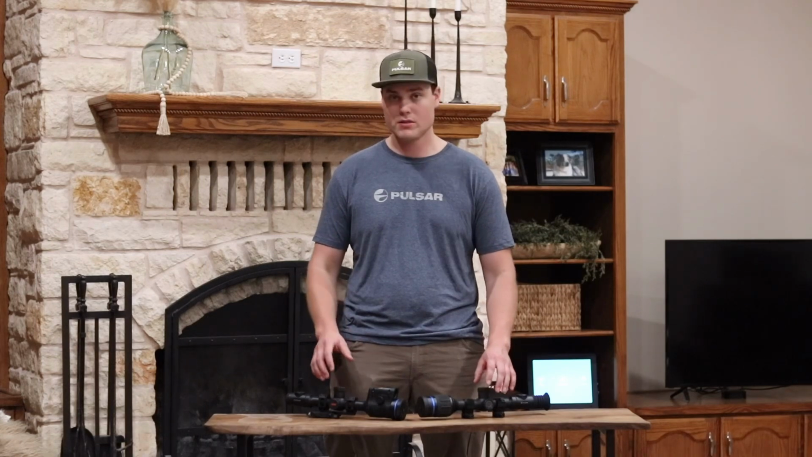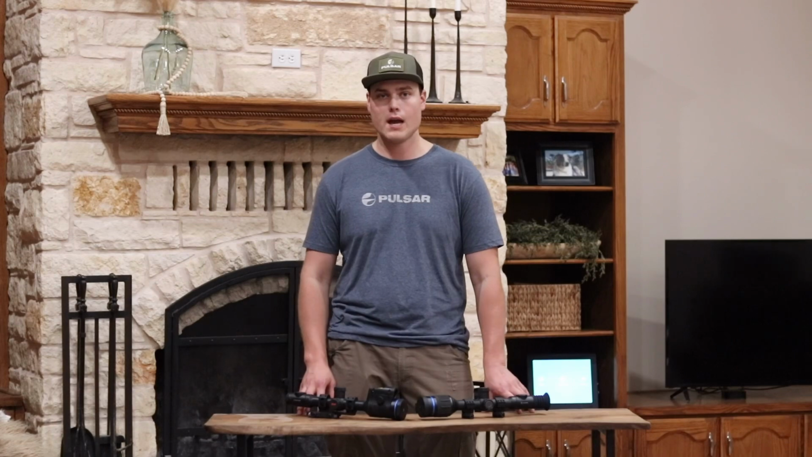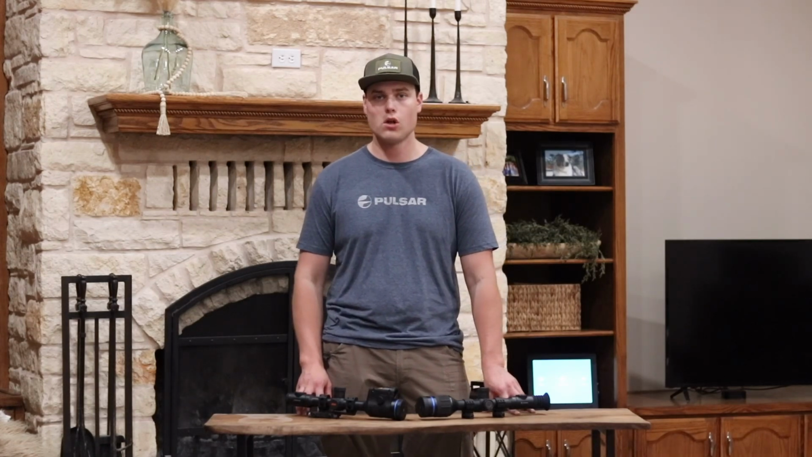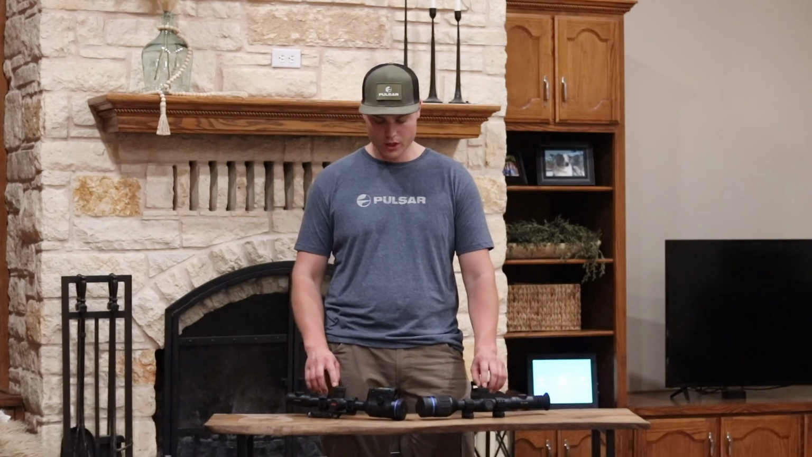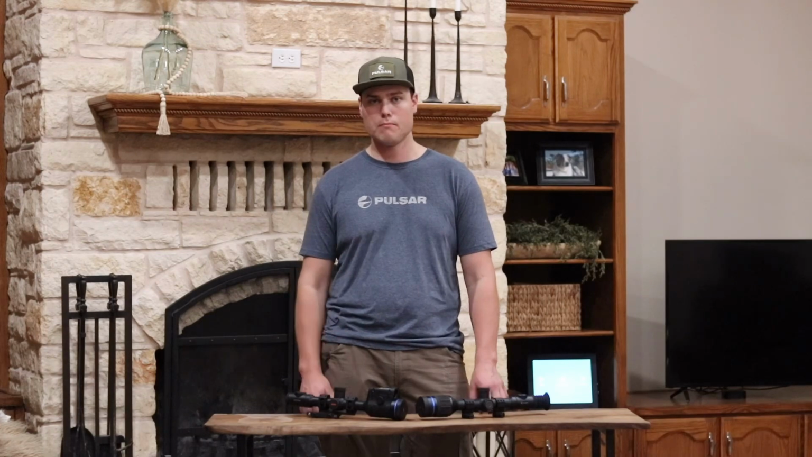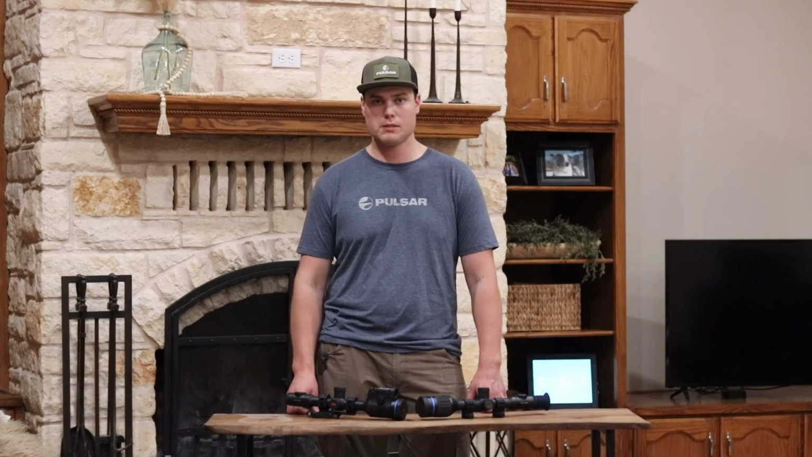But very impressive, by far one of the best thermals I've looked at. We've had guys using pretty much all of the different units out there, whether it be Envision, AGM, any of those, and I would say that this has been by far my favorite image. The clarity, the simplicity, and the durability of these units has been awesome.